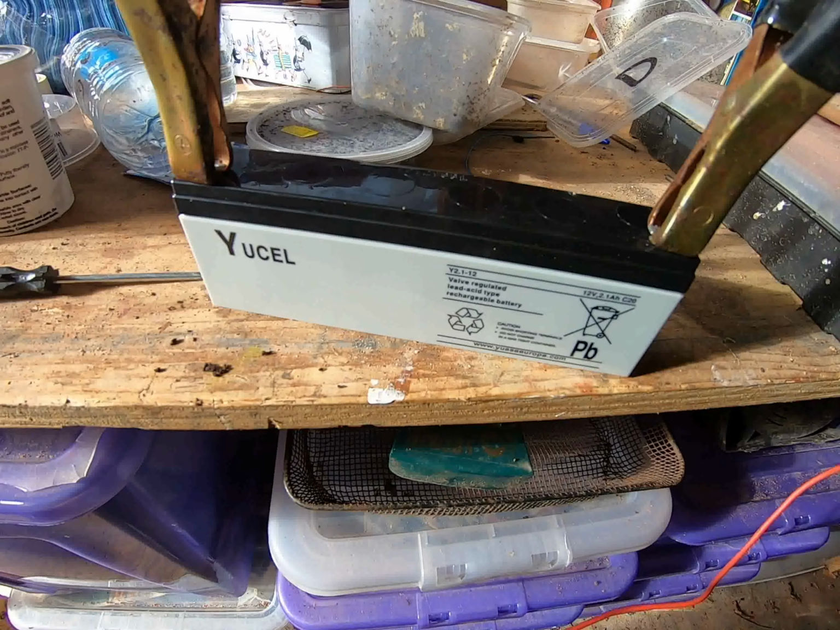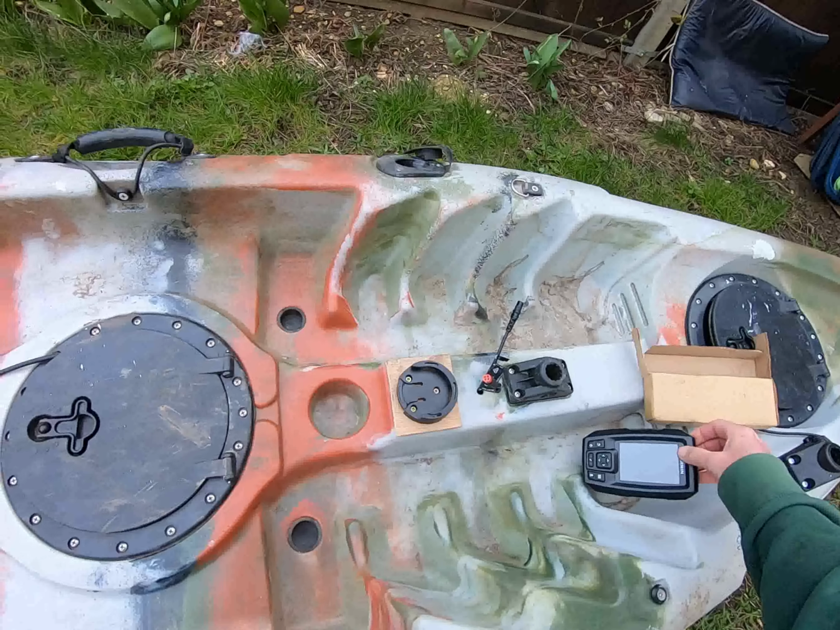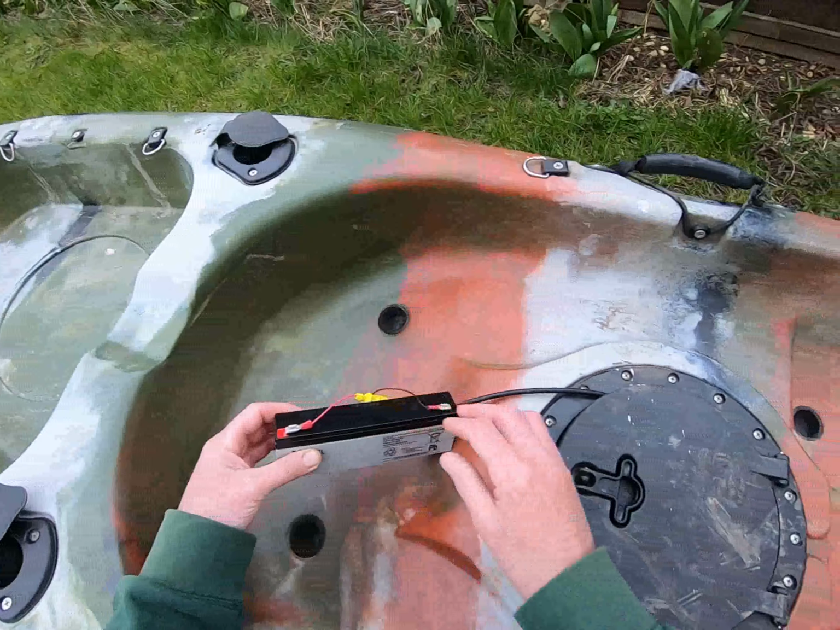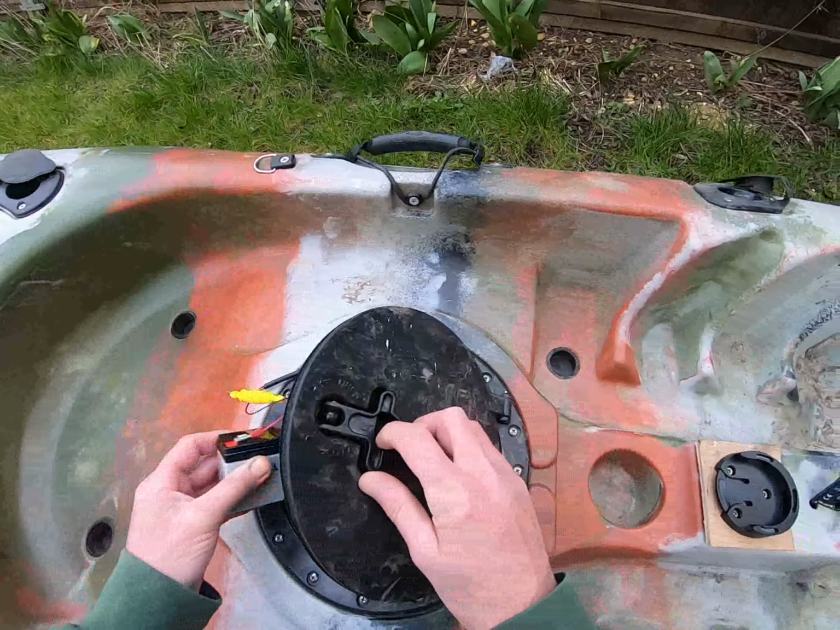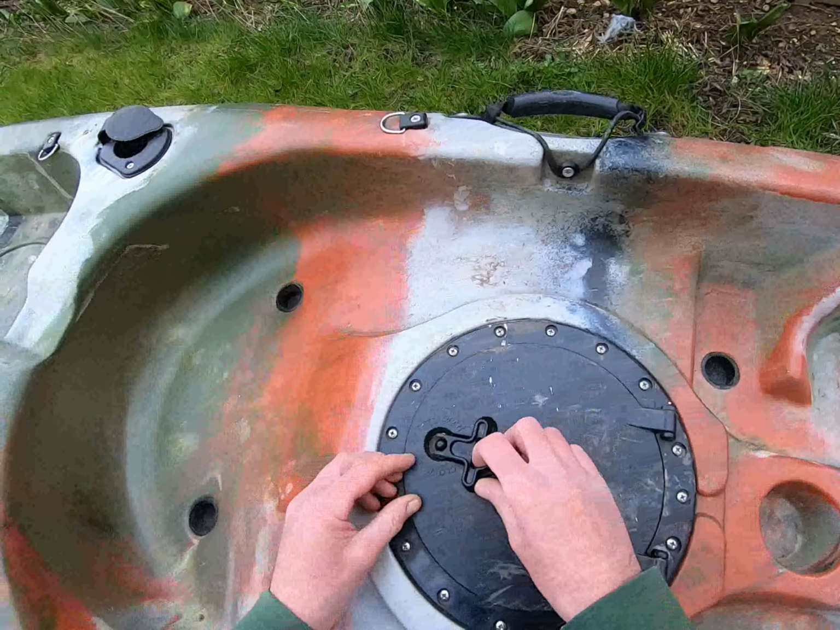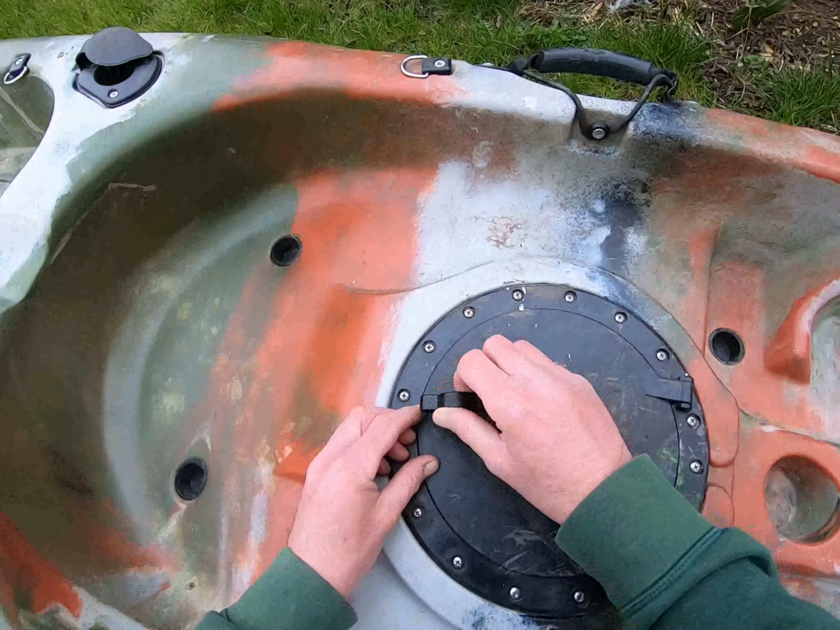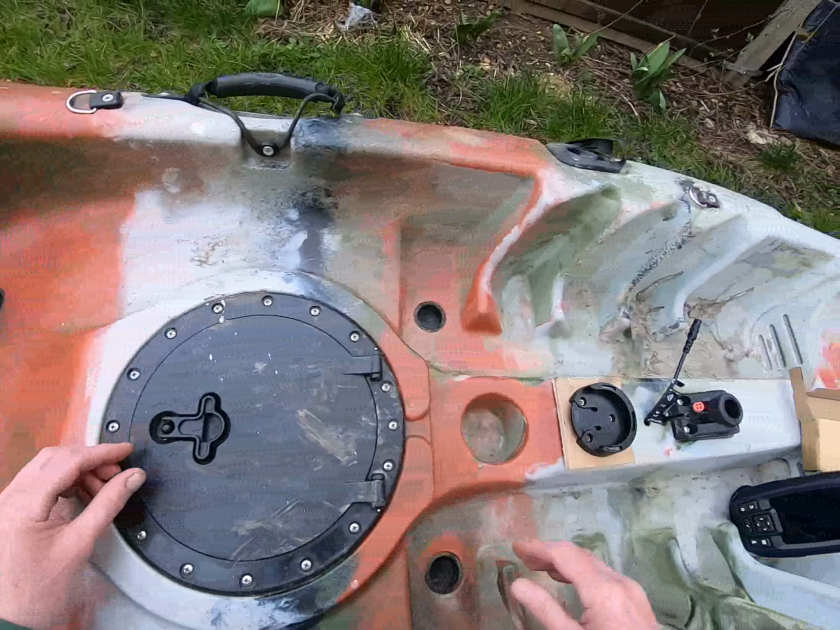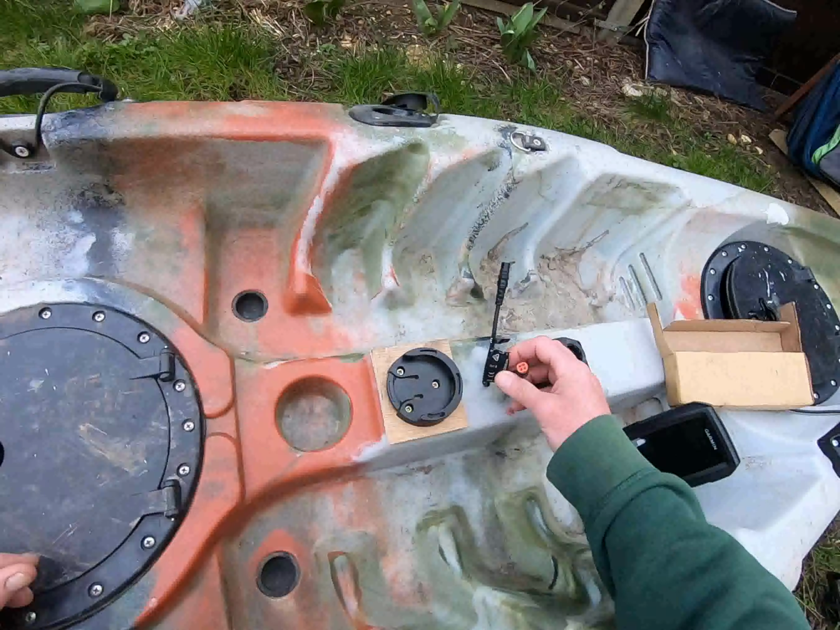And my battery's on charge. Right, so we connect the battery up. Just pop that in here as well. It's just laid in there at the moment, but eventually I might put it in a box and stick the box down, little plastic box just to protect it. Two leads come out here,